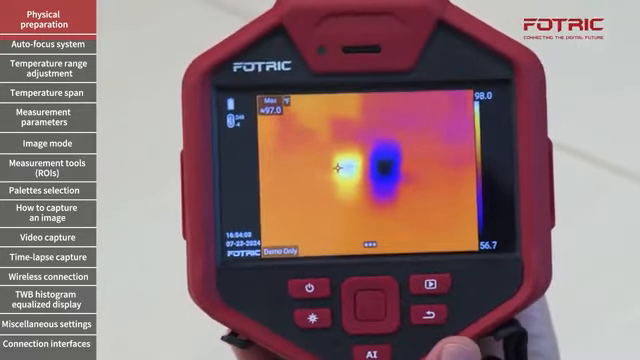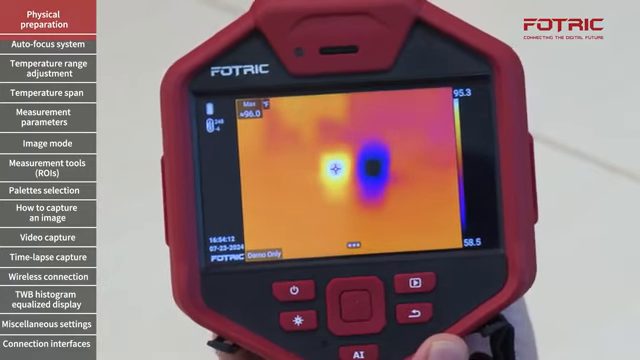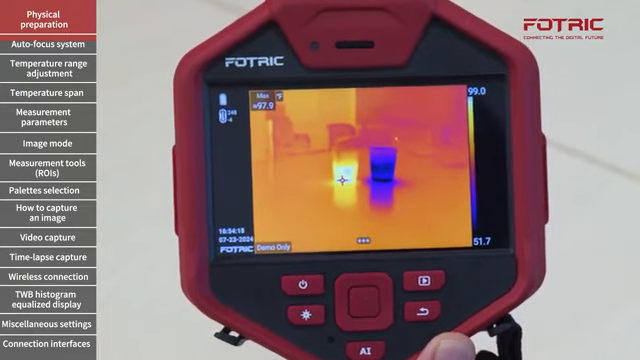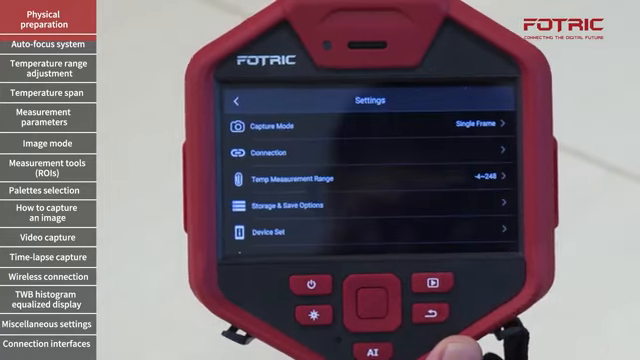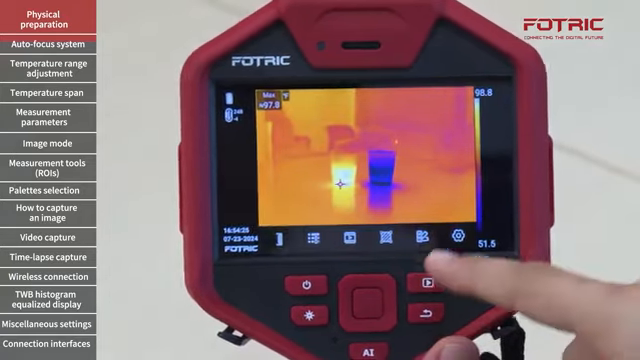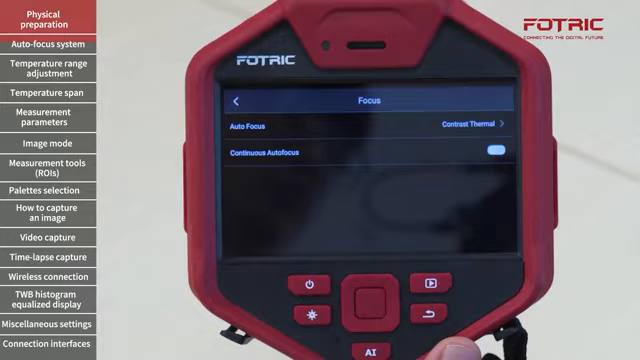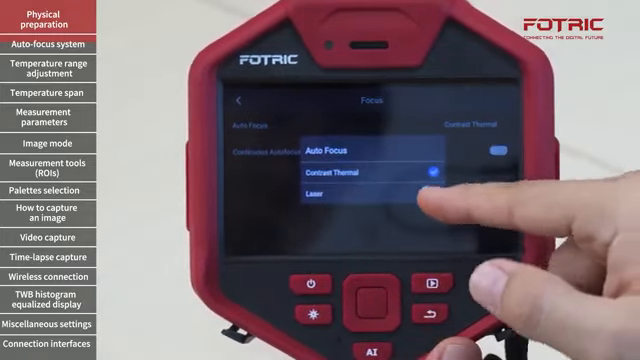As you see here, the picture is out of focus. I can manually adjust until I get the picture focused on the specific object of interest. If I want to use the laser distance focus, I will go to the settings, three dots on the screen, settings over here. I will go to device set, focus, autofocus, and switch from contrast thermal to laser.